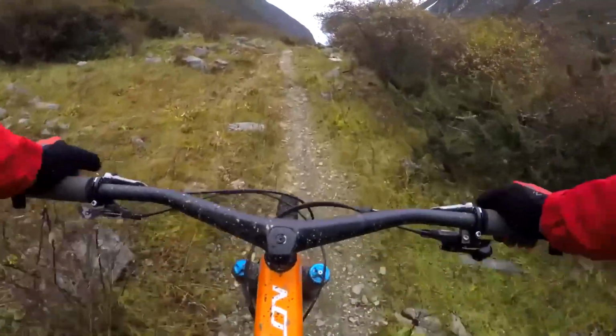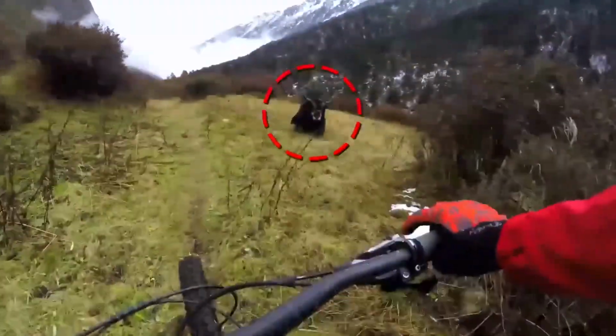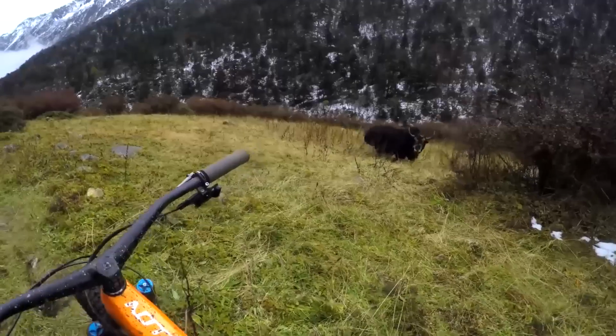This man was out mountain biking when this happened. He came across a very, very angry yak. Even though the yak couldn't do much harm, he did try charging at them.